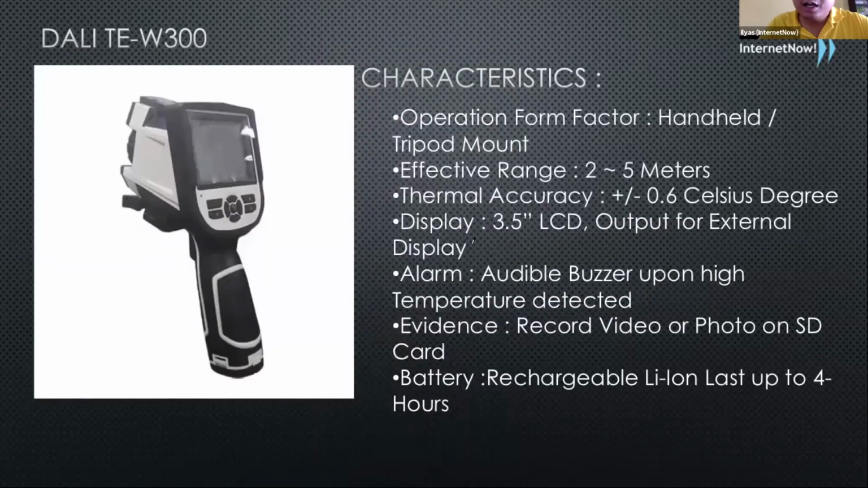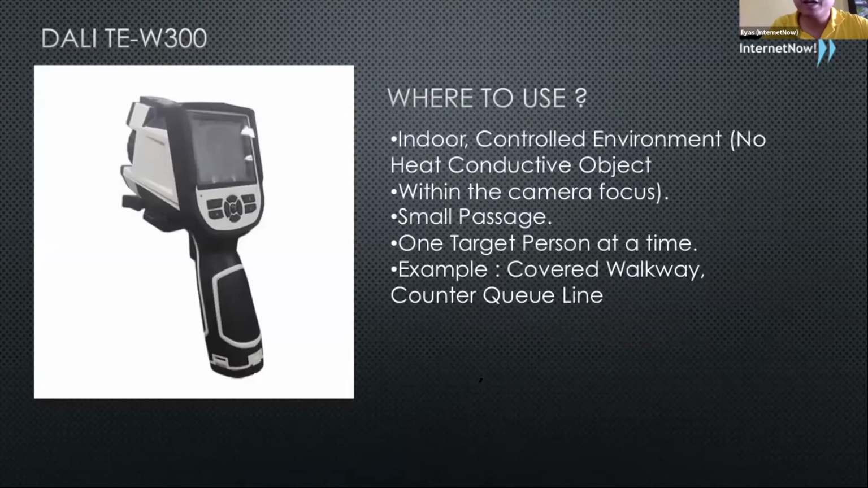It also has an alarm feature, right? Whenever somebody is detected to have a fever, an alarm will be triggered. We can also automatically record a photo of the person and save it to an SD card. This is useful for reporting purposes. It also comes with a battery, or you can connect it to a main power supply.